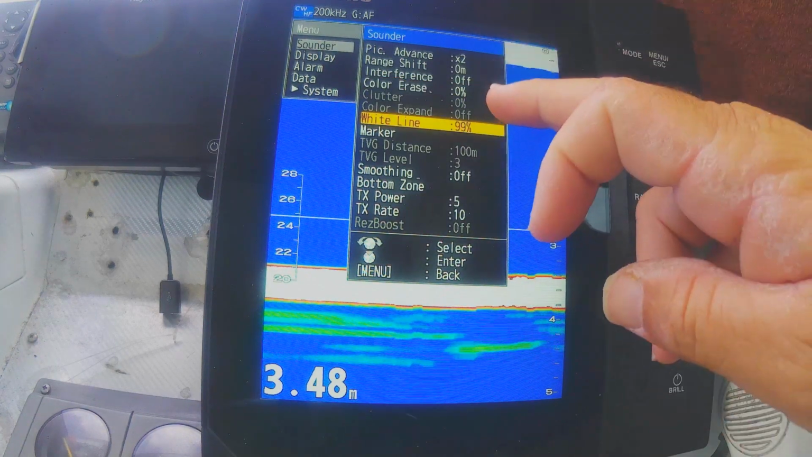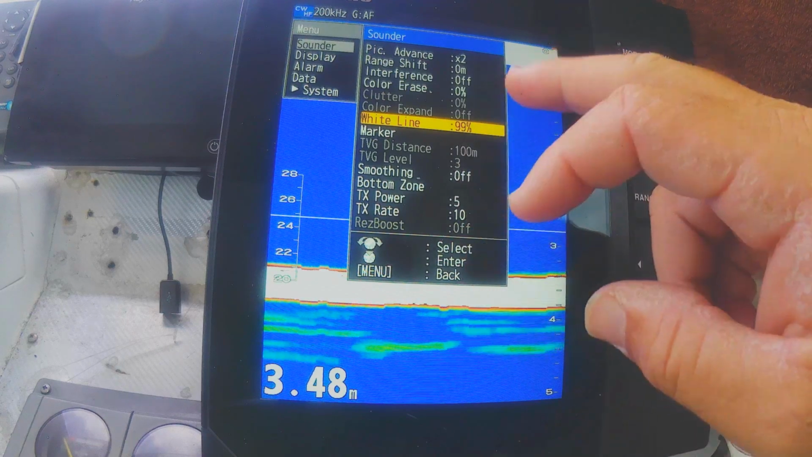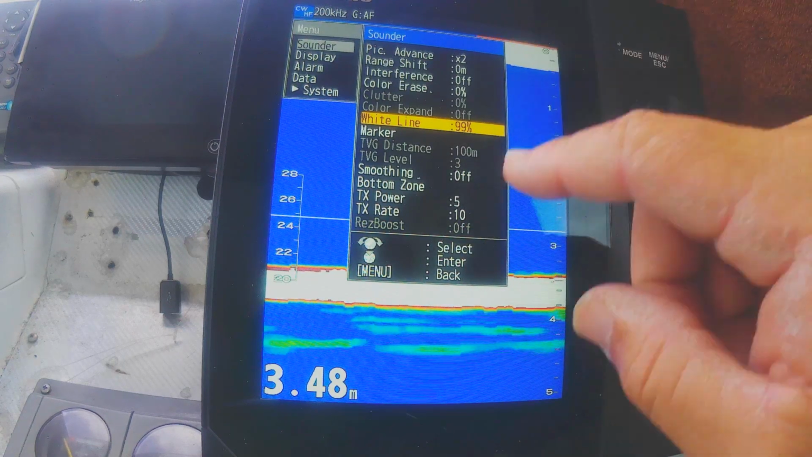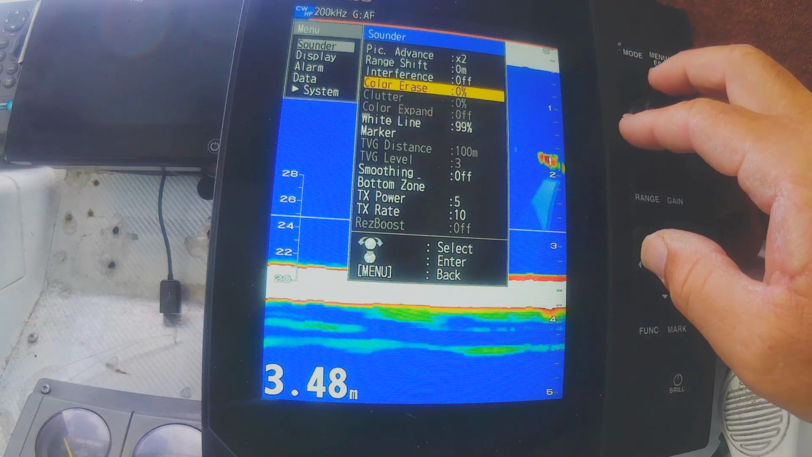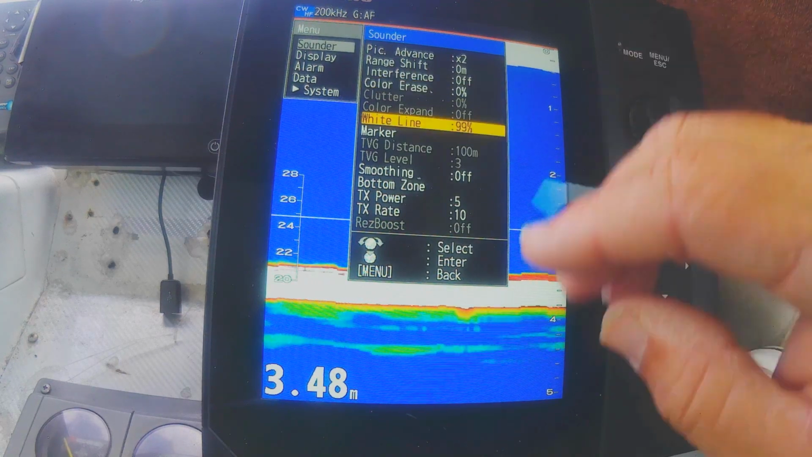I guess when it's grayed out like this, that's something to do with it because I'm on auto gain. If you're on manual gain, you've probably got more things at your disposal. So yeah, I don't play with clutter, color expand.